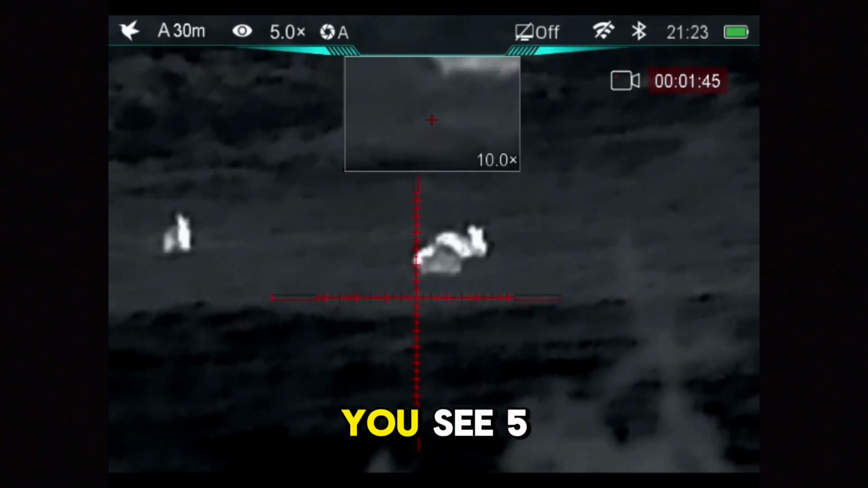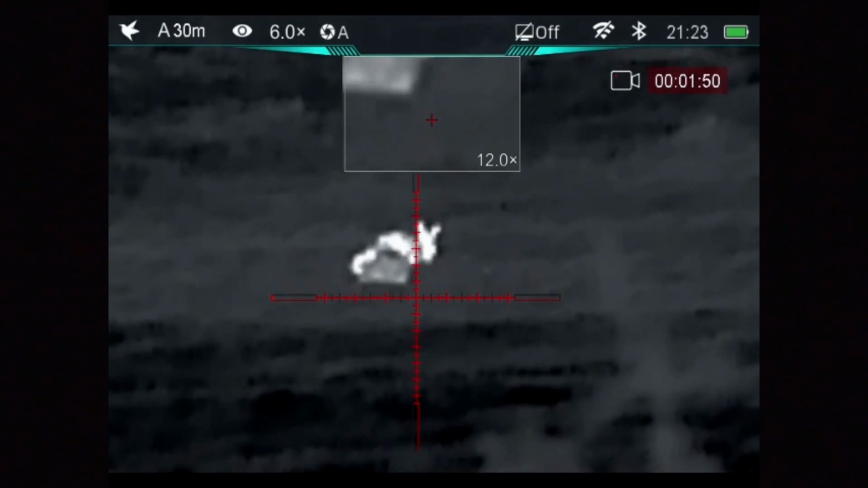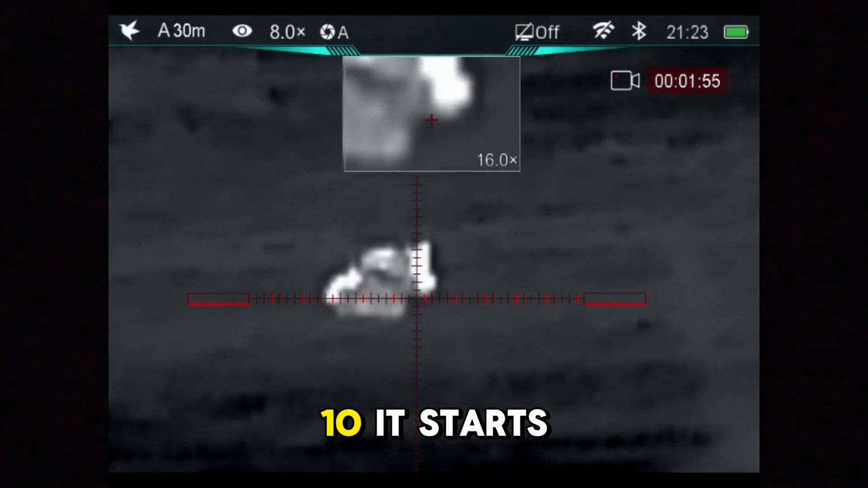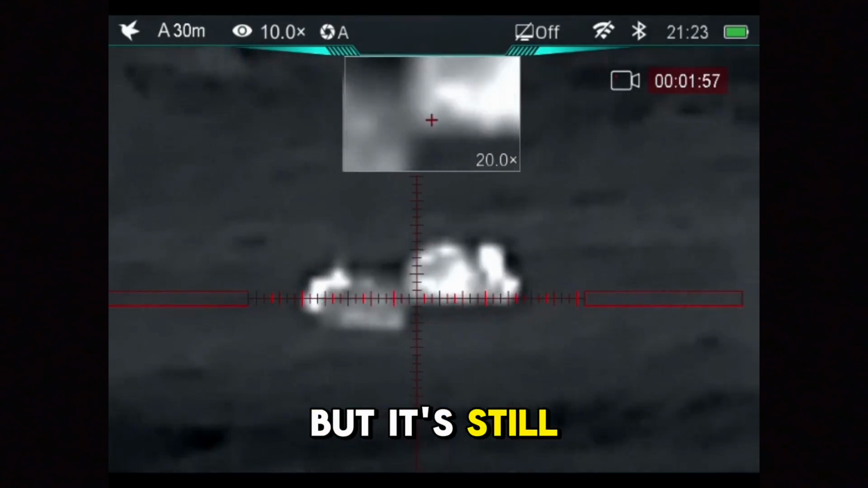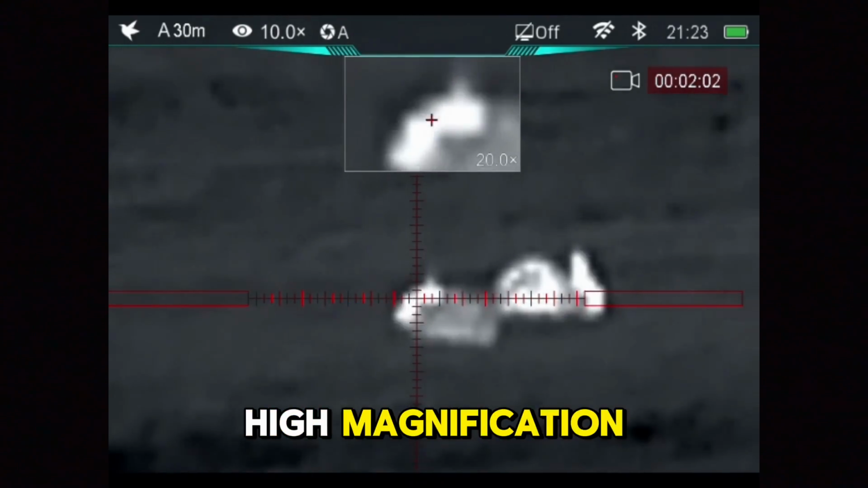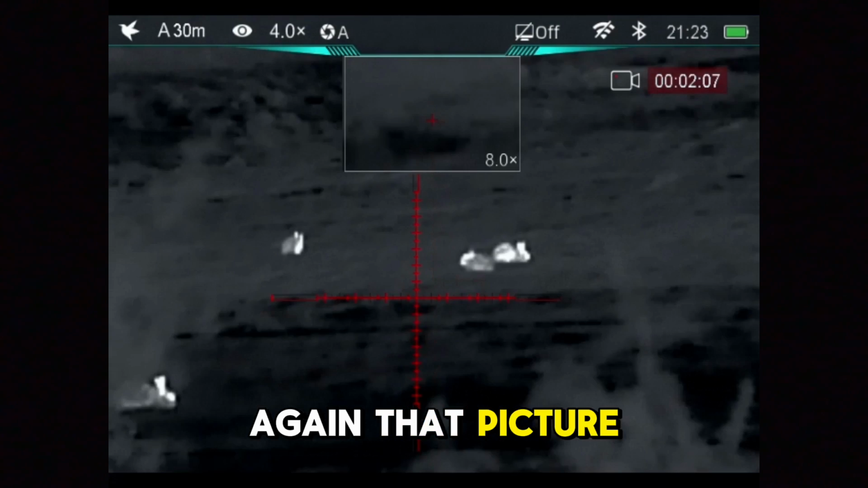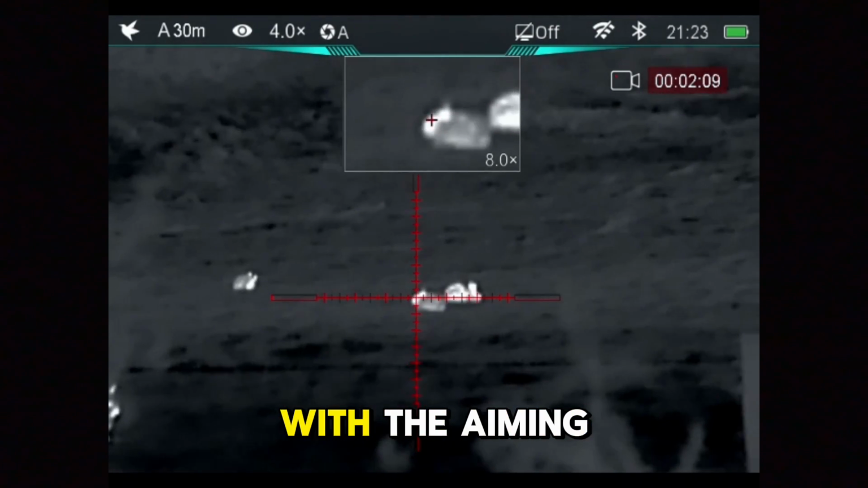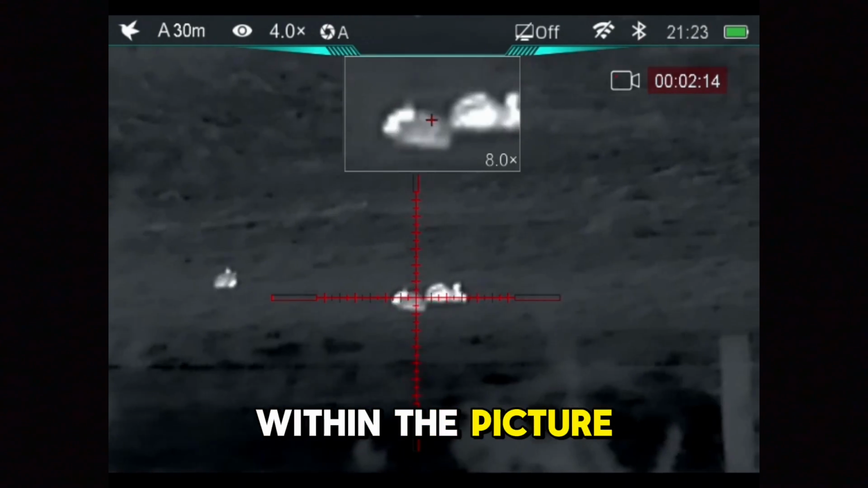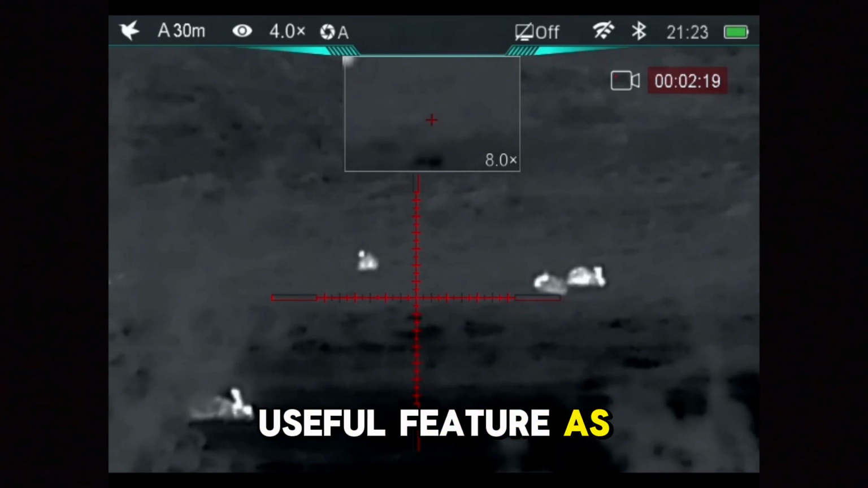Now, these rabbits are about 45-50 meters away, and this is on the lowest magnification, 4 times, with the picture-in-picture enabled. And you can see the image is actually nice and clear. Now, as I zoom up, you see 5 times is still usable, 6 times is usable, 7 times is usable as well. You know, 9, 10, it starts to get a little bit fuzzy, but it's still very usable, to be perfectly honest, on that higher magnification. And then as you go down in the magnification range again, that picture-in-picture feature with the aiming across the reticle within the picture-in-picture window is a really useful feature as well.